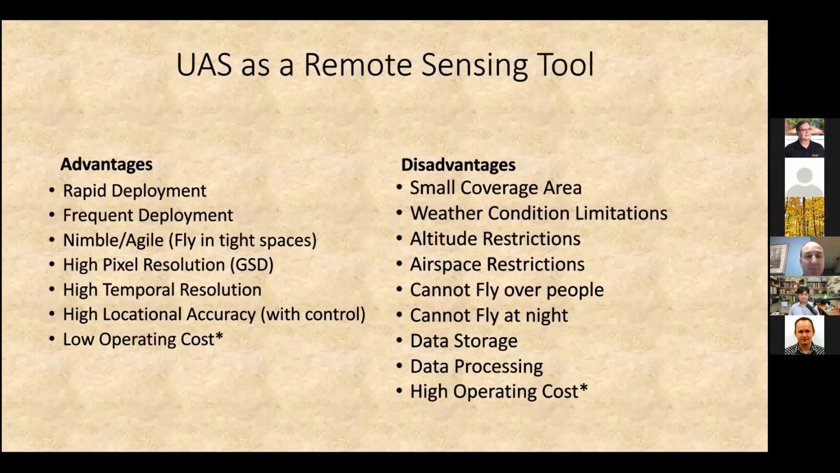They can be frequently deployed. They're very nimble and agile in terms of being able to fly in some tight spaces. This is very conducive in forestry operations. Of course, you can get a really high pixel resolution or ground sample distance from UAS. The ability for them to fly that low means that you can engage in phenotyping of trees. That high temporal resolution allows you to look at changes over time. And you can have high locational accuracy.